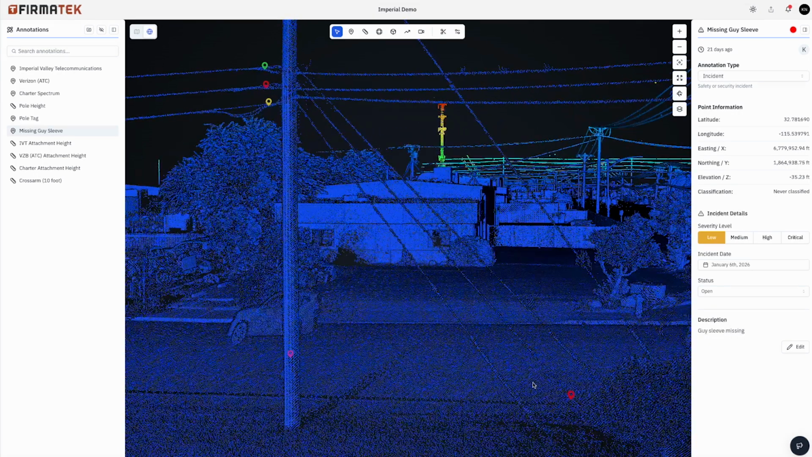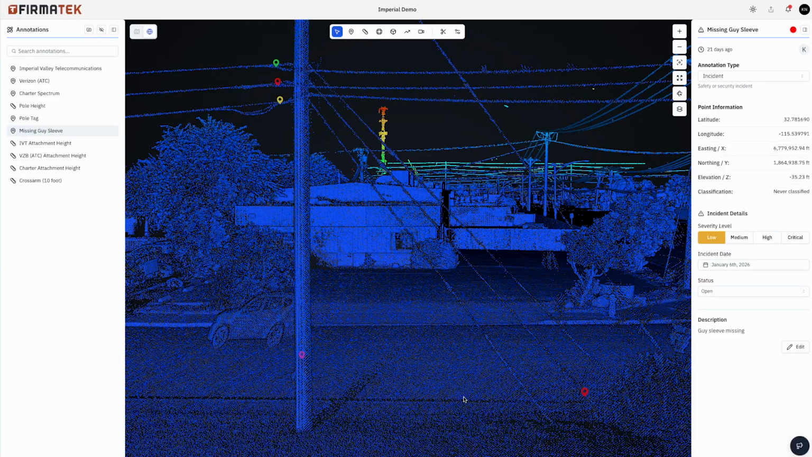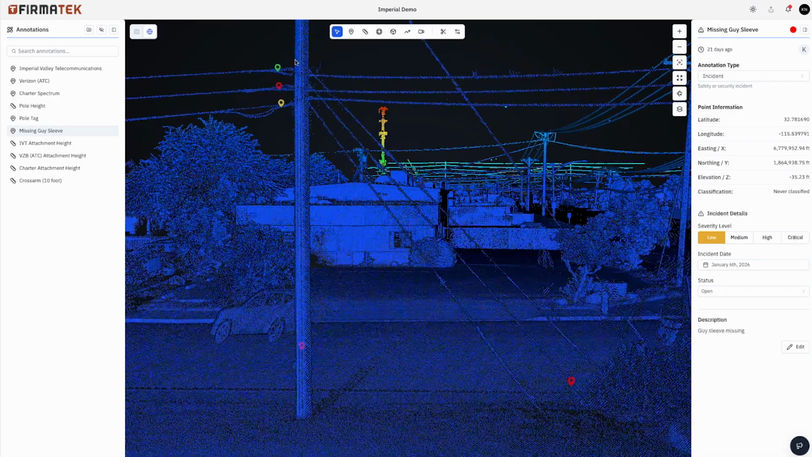That is a very low priority deviation, so it's just something we would report. It doesn't need immediate remediation. It's just something to monitor next time you're out on patrol or have a qualified worker out there doing it. You can go ahead and re-sleeve that down guy.